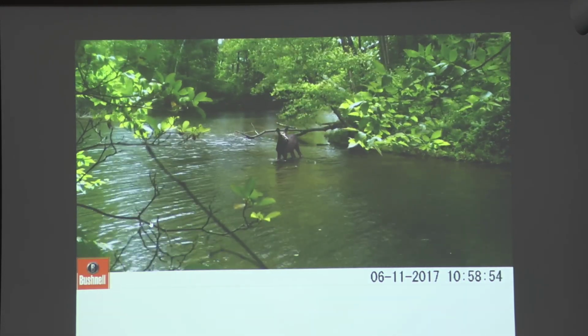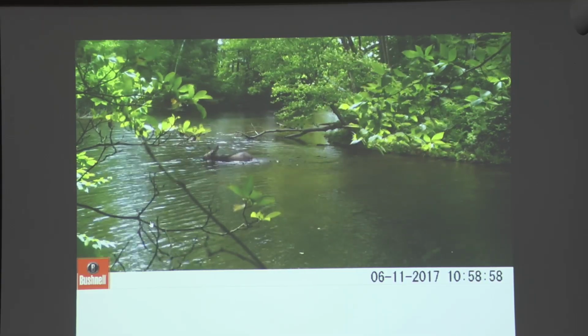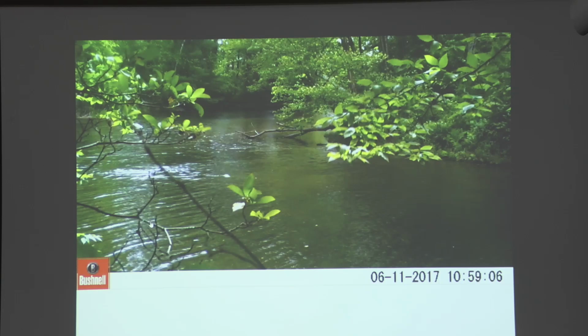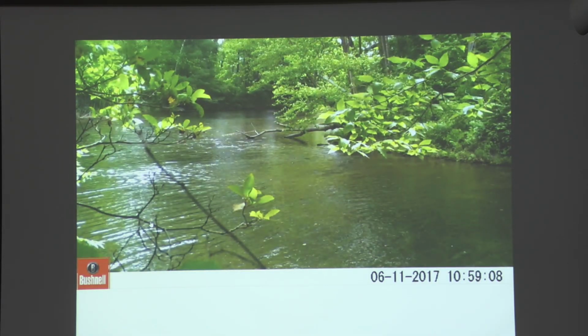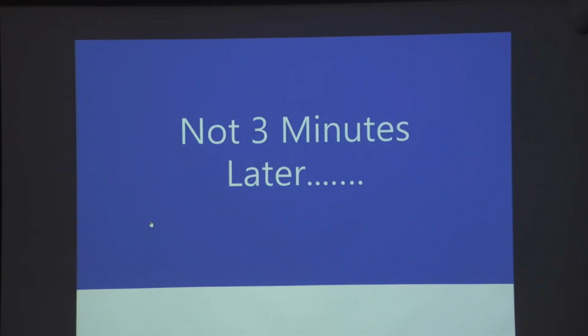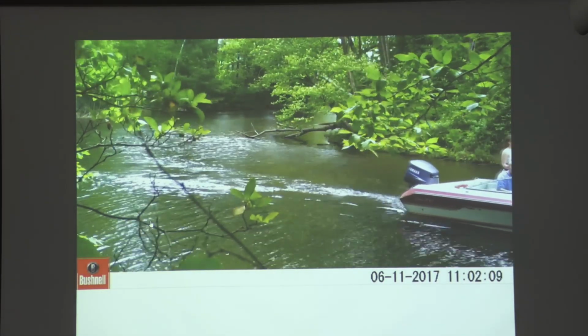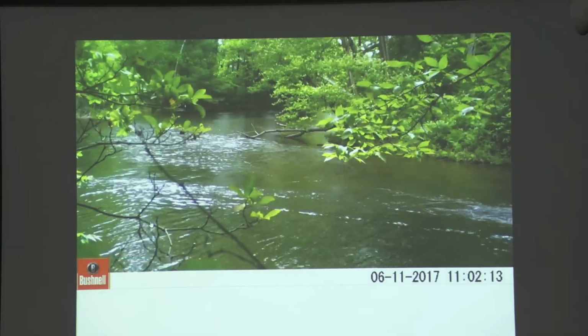Watch it again. Looks to the right, looks to the left. Does anybody know where that is? There's Upper Goose Pond, and then there's Goose Pond. There's a channel between the two. And just up the hill to the left of this view is the Upper Goose Pond cabin that we operate for hikers.